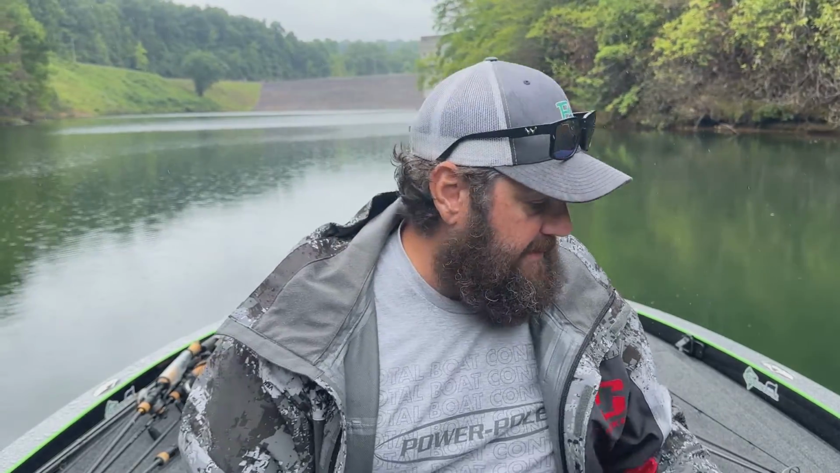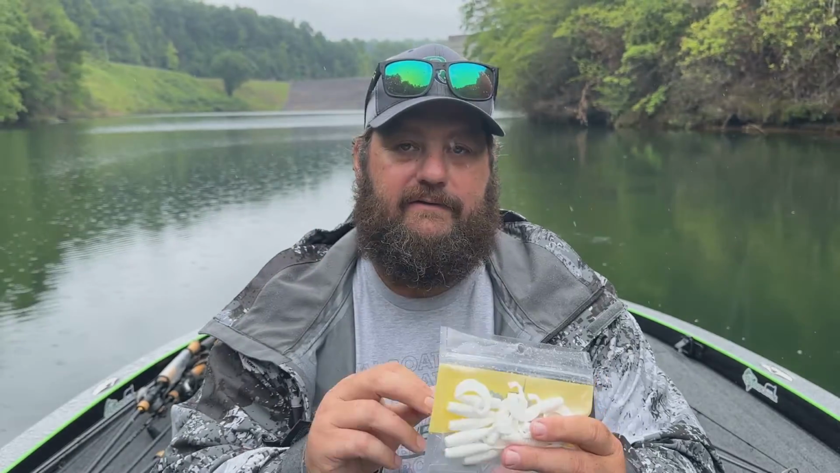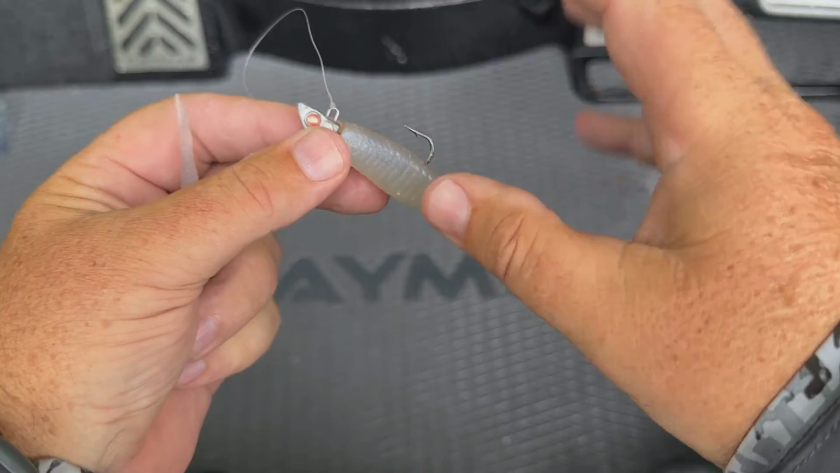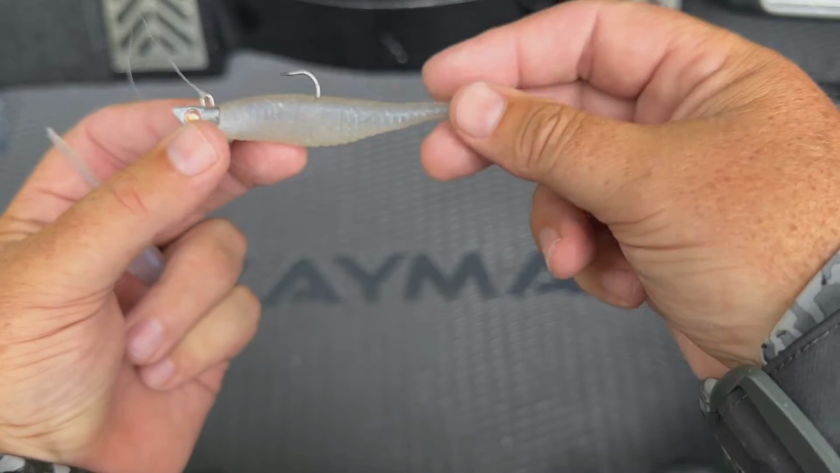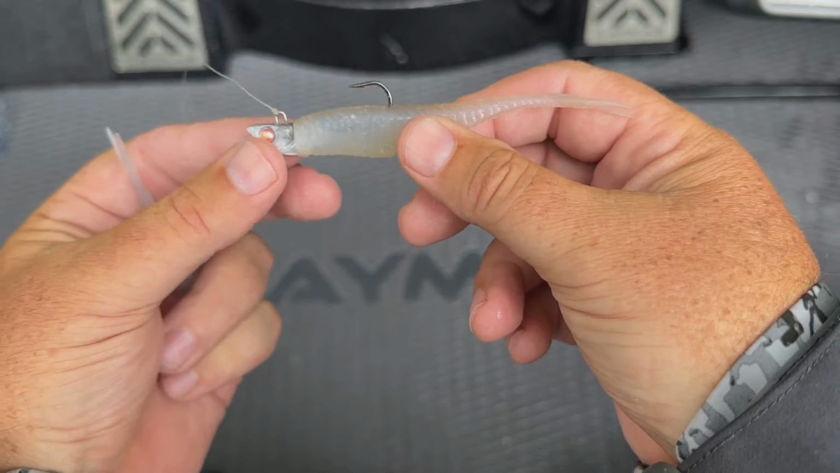And even with that being said, I like to throw small swim baits and grubs. So let's talk about the rig itself, and let's talk about size, because size does matter both in weight and bait size. This is a 5-inch armor shad.